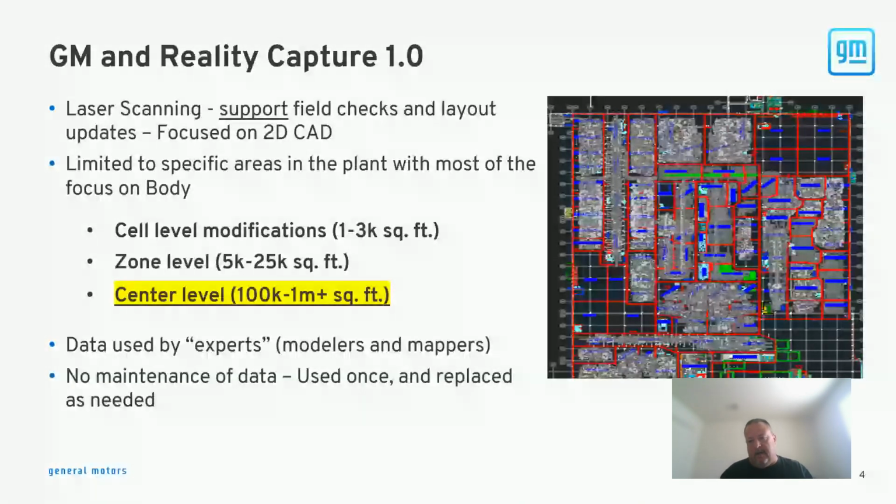As horrible as this sounds, we'd have a 1,000,000 square foot center that we'd hit the delete key on as soon as everything was done. Then we would replace it 2 to 3 years later when there was a model change or a need for new data in the plant. That would break our hearts, because there's a lot of work that goes into collecting this much data.